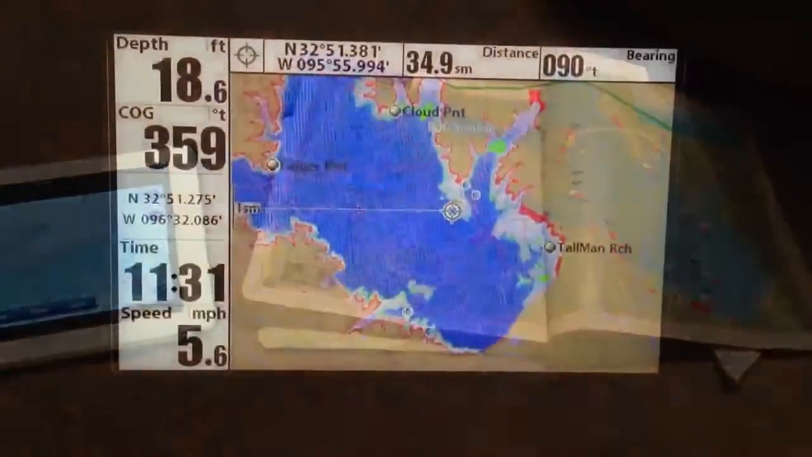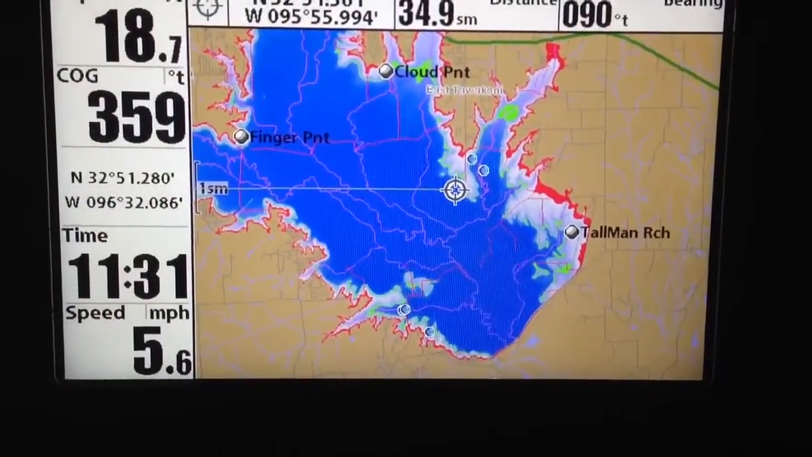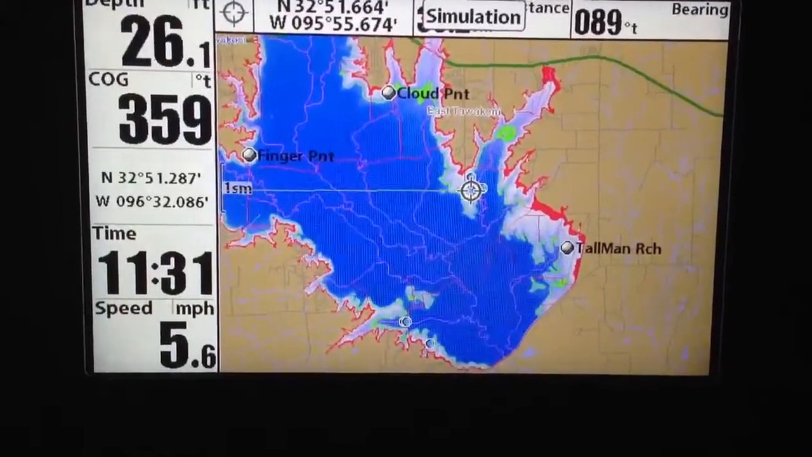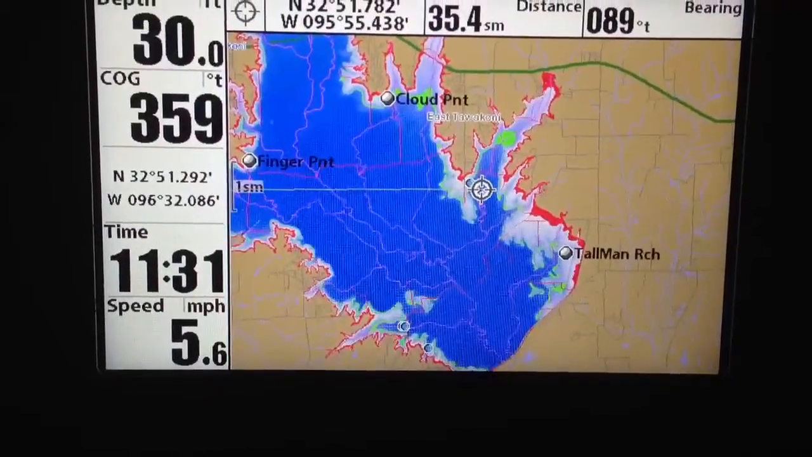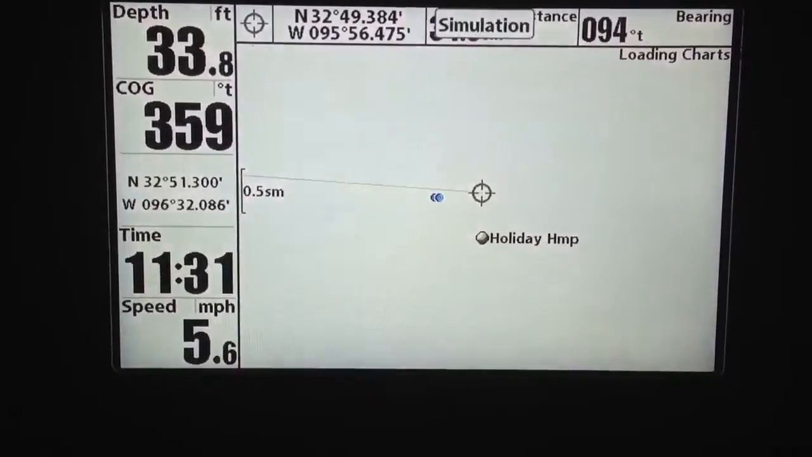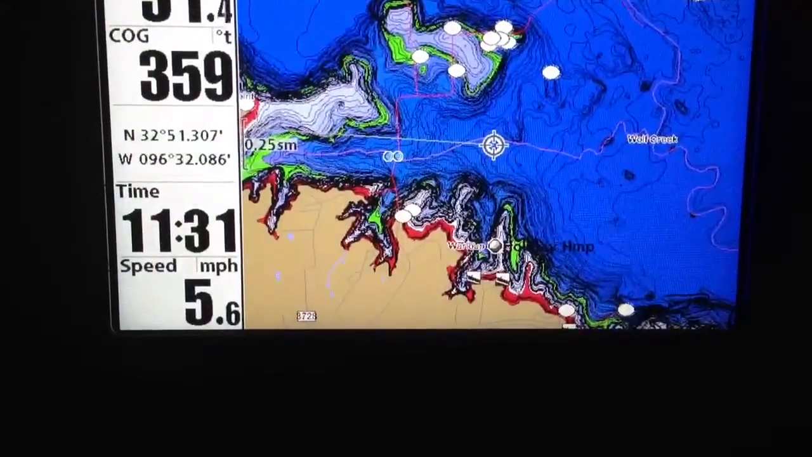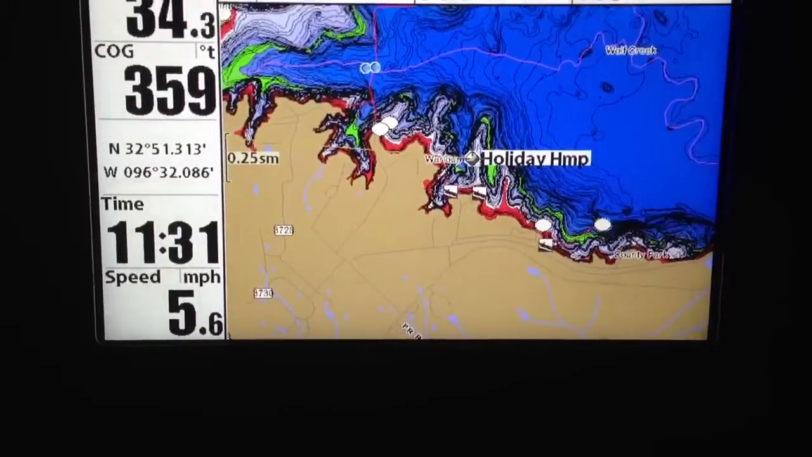But anyways, I'm going to go to my Humminbird now and show you how I've loaded them in there. Alright, so here we are. We're on Lake Tawakoni. Supposedly, we're in simulation mode. Anyways, as you can see, I've loaded a few of those hot spots in here. There's Sunpoint, Sunpoint R, I think that's Sunpoint Reach. I'll go down to this spot, zoom in a little bit, and here we go. We got Holiday Humps here.